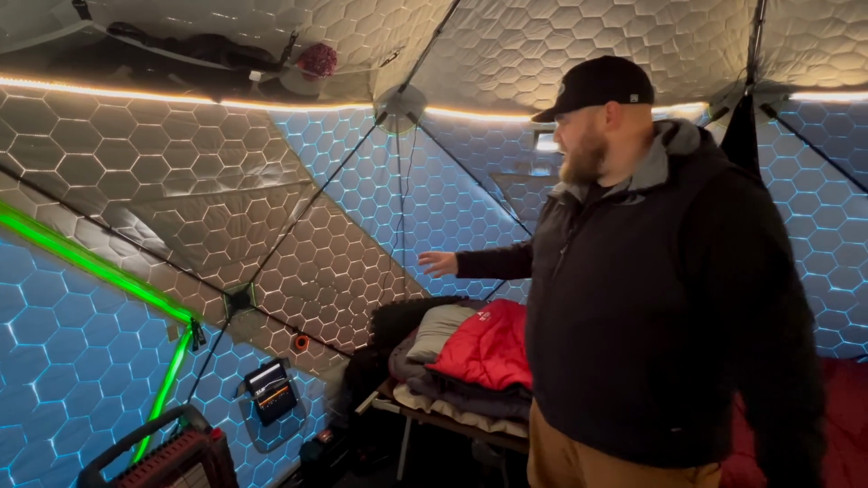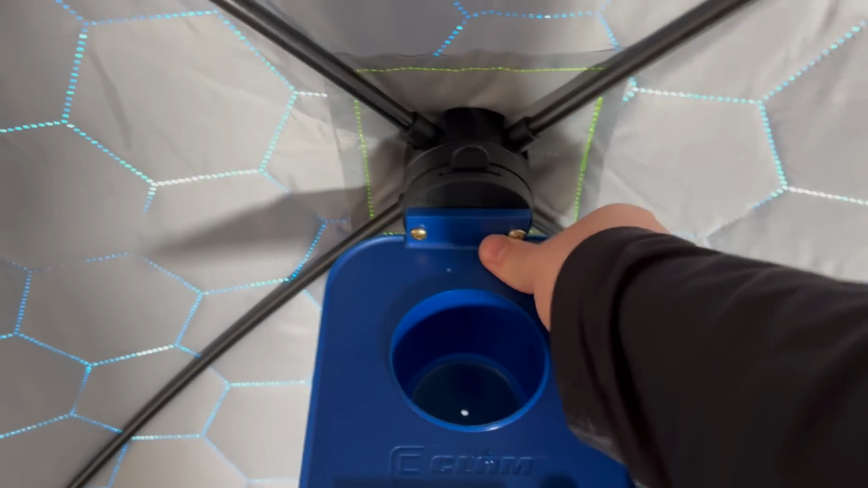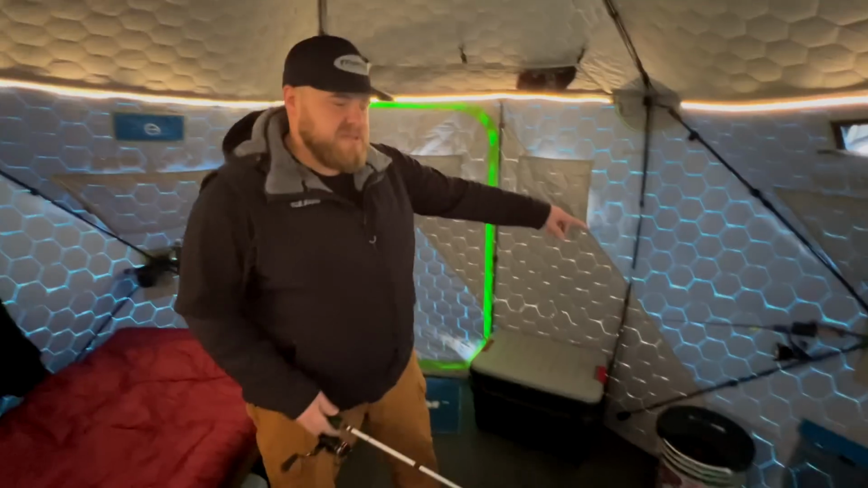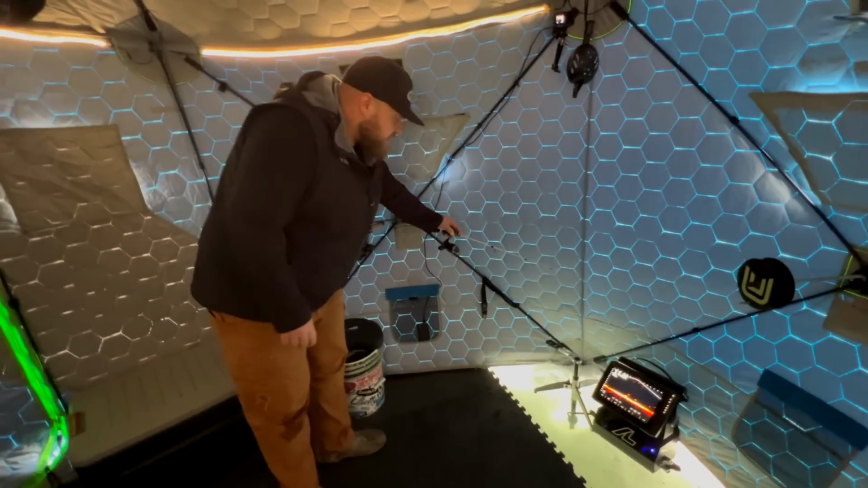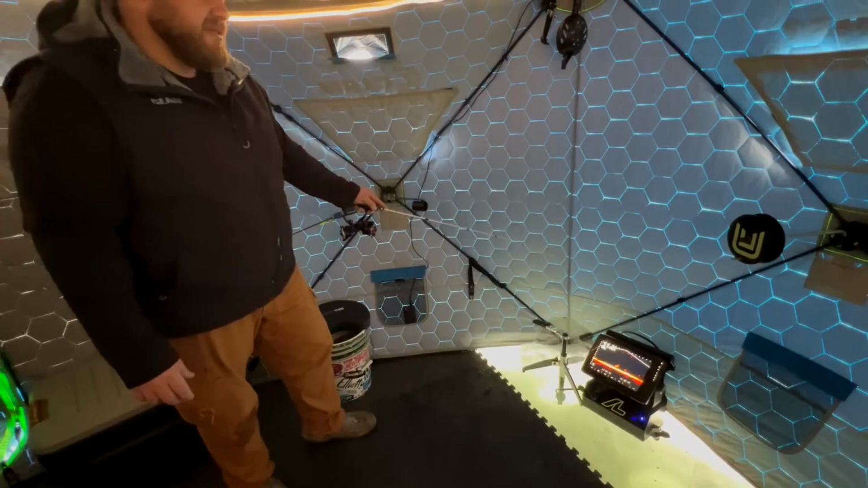I'm super impressed. We've got a little table there, had my coffee and water, set the phone up on it, double cup holders over here, got some rod holders over here. Oh, there's a couple down there now. So I use this one for a dead stick. Let me see if I can catch this crappie real quick. I'm probably blabbing so loud.